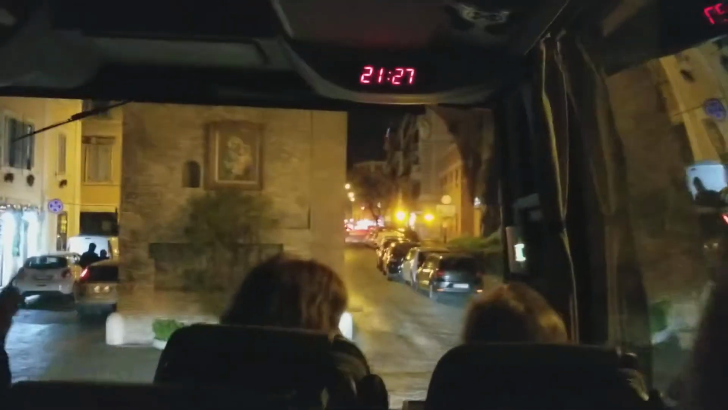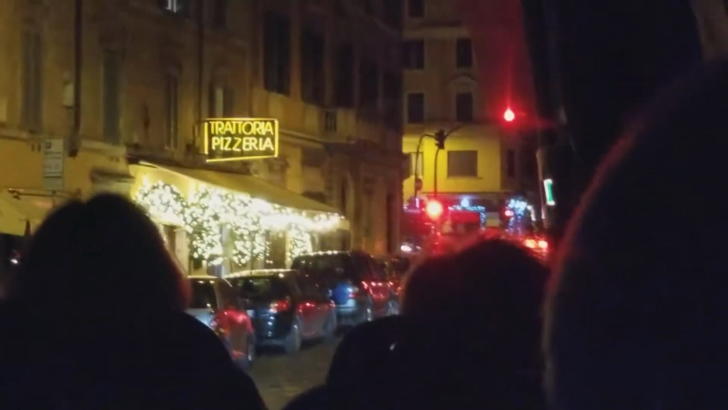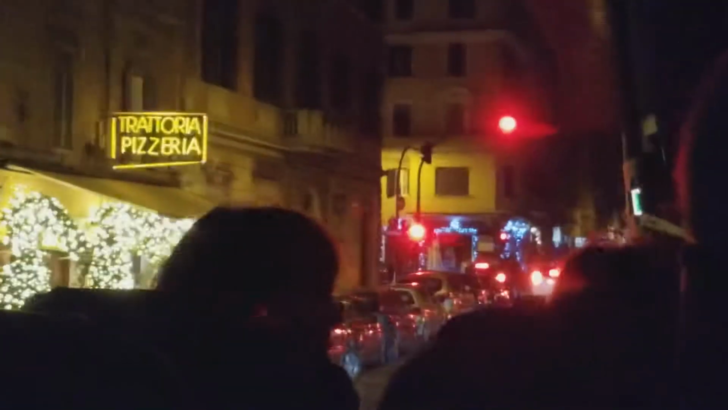Now, the road that you see, the arches that we are crossing now, if you look all the way to the left, there is the residence of the Pope. If you look all the way to the right, there is the castle. We are driving and passing under a corridor. This was the secret corridor built to connect the residence of the Pope to the fortress of Castel Sant'Angelo.